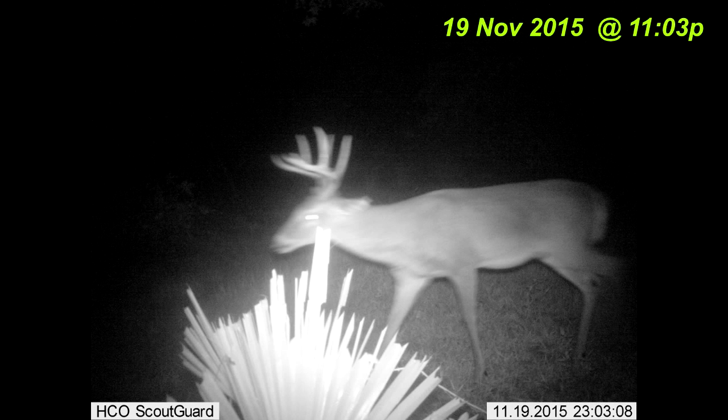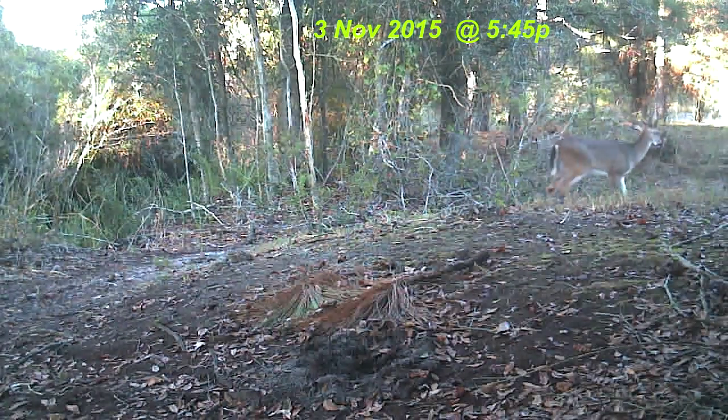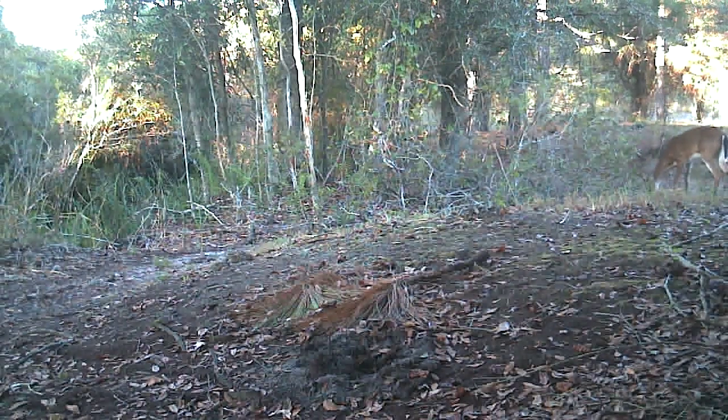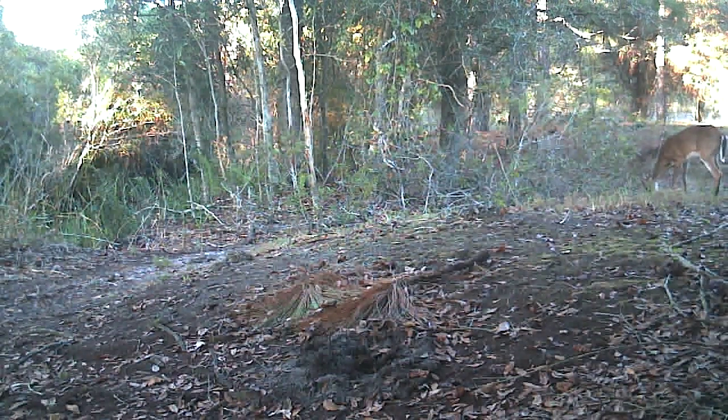Now this is on another camera in a completely different location. Just had this one photo, and that appeared to be maybe an 8 point. Can't see the brow tines, but that's the only picture I had of it. Now we're in a different location. This appears to be a 4 point, and we'll see several of them in this area.